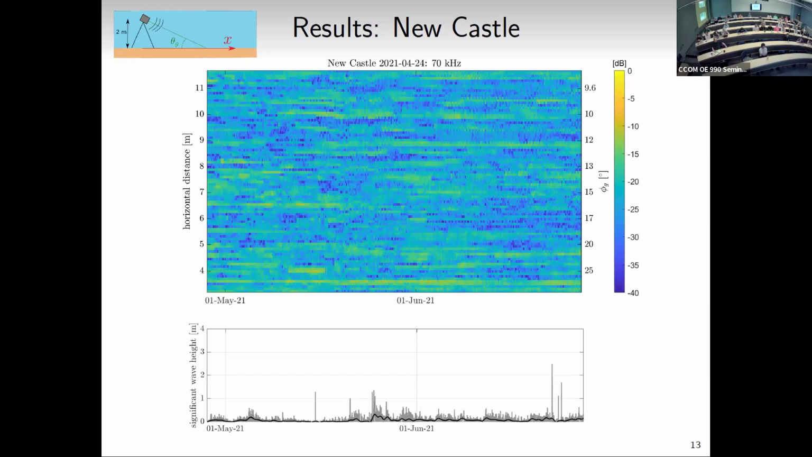So let's orient ourselves. This is time. This is one of our Newcastle deployments, so we're going from May to whatever this should be, maybe August, July, I guess. And then this here is distance away from the tripod. So think about it, this is distance along the seafloor. We also tend to think in terms of grazing angles. So here, that's the grazing angle.